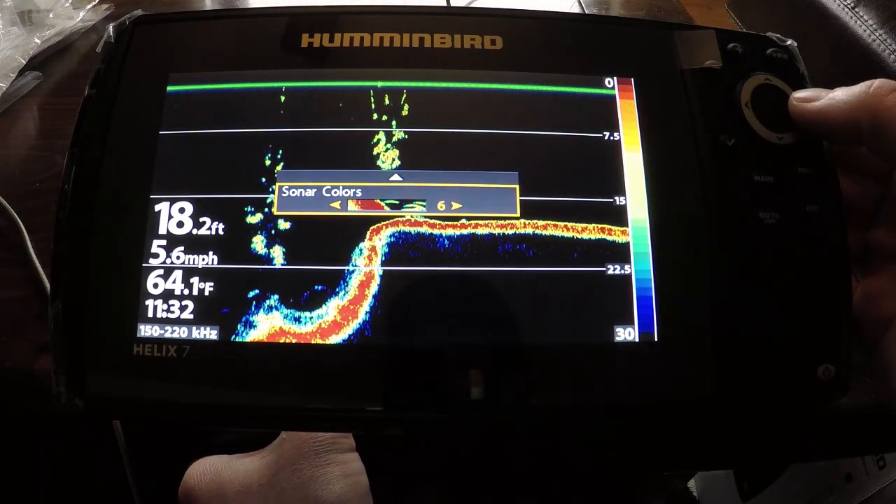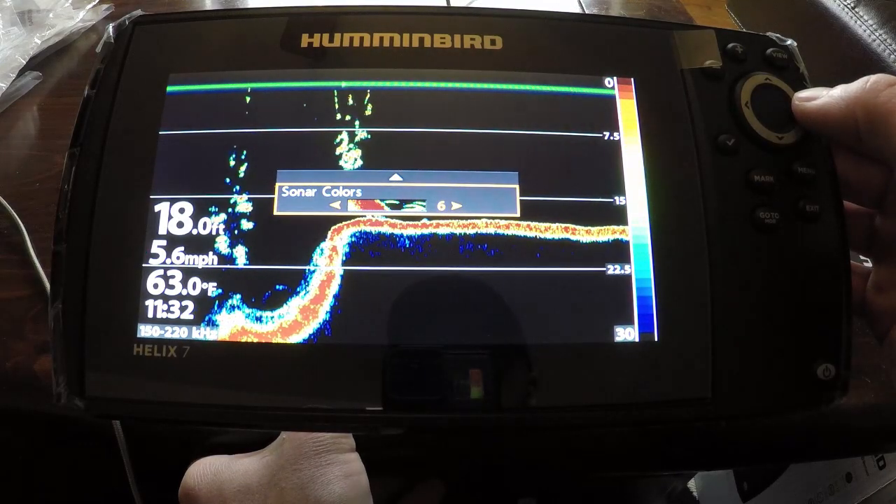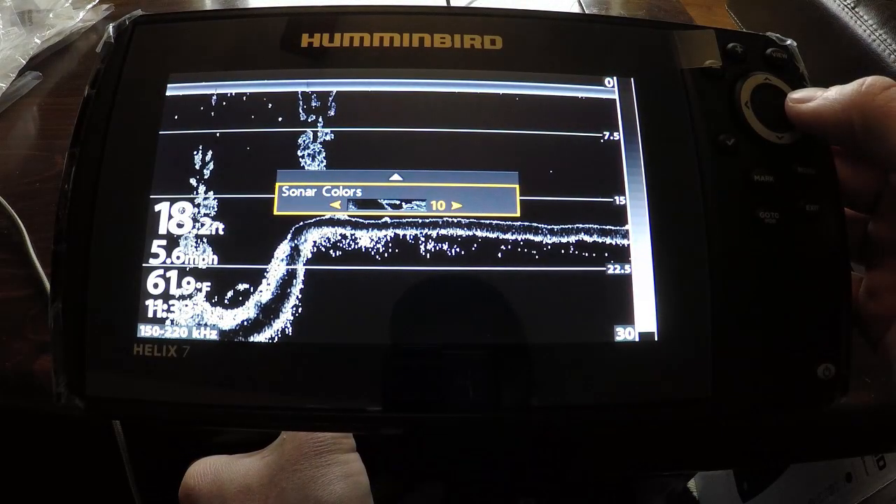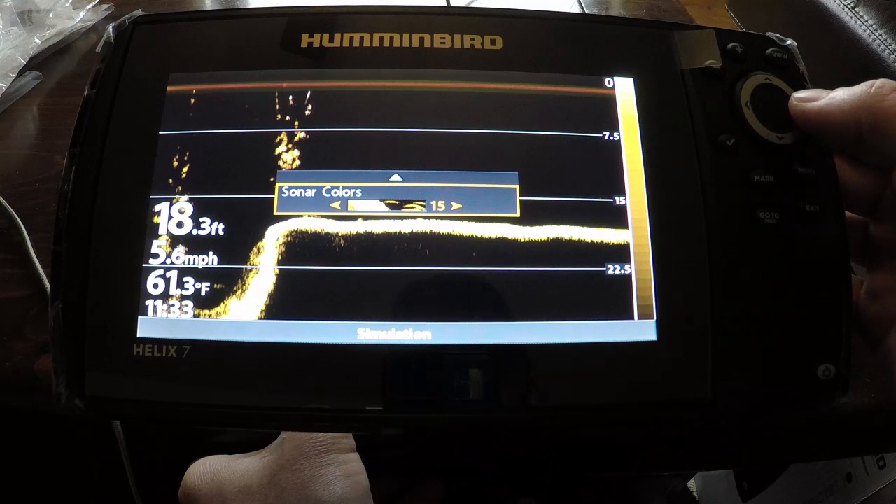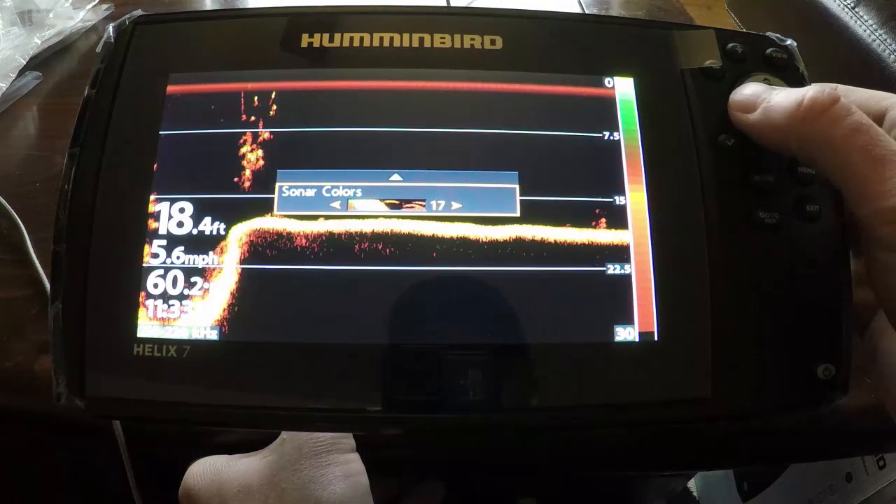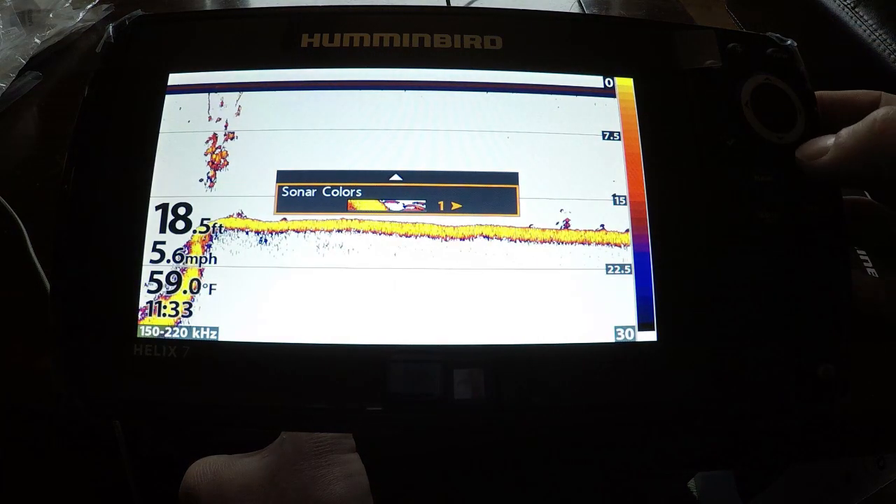Sonar color palettes, there's a lot of different sonar palettes. That's actually pretty cool there with the black screen behind. You can really see that really good. That'd be really good for night actually too. But here's some of the different color palettes. It actually has just a black and white. That's actually pretty neat too. These are some of the new color palettes on this Humminbird Helix 7 G3N, almost like a down imaging style color. Pretty cool stuff. There's 19 different color palettes on there. I'm just going to leave mine on the 1.